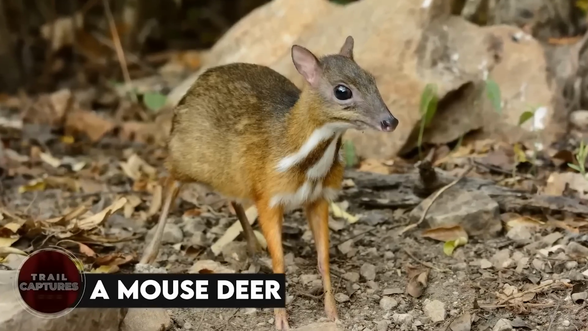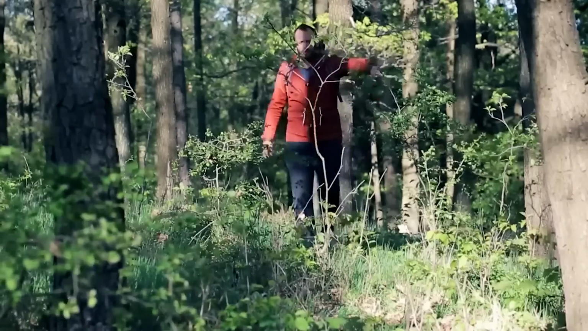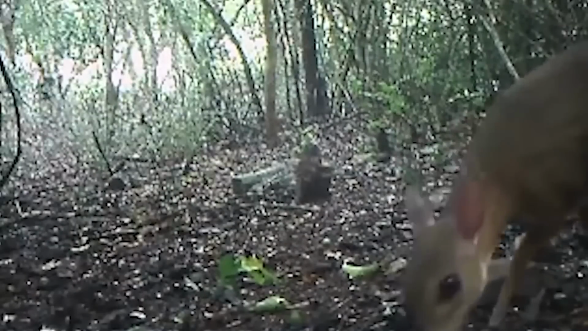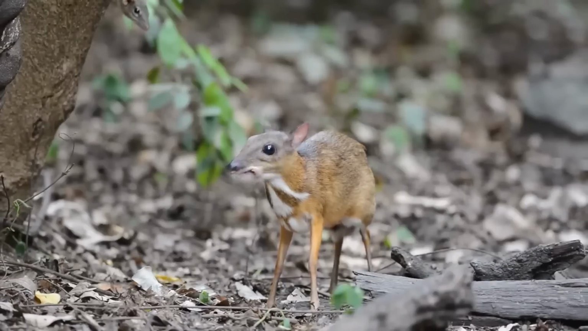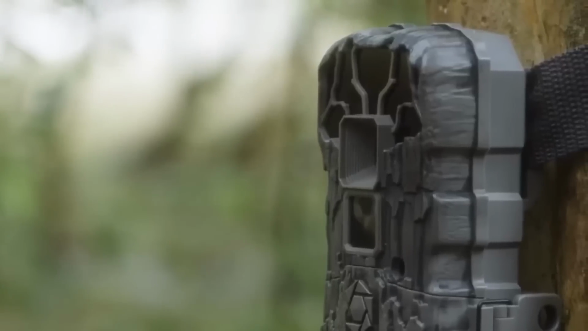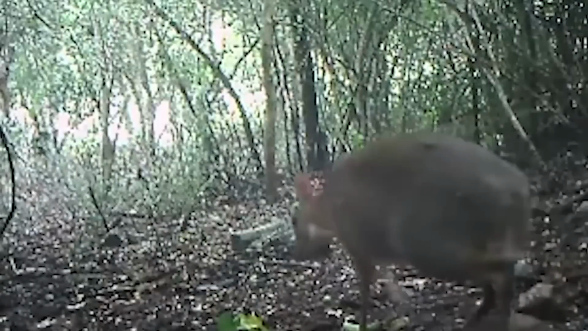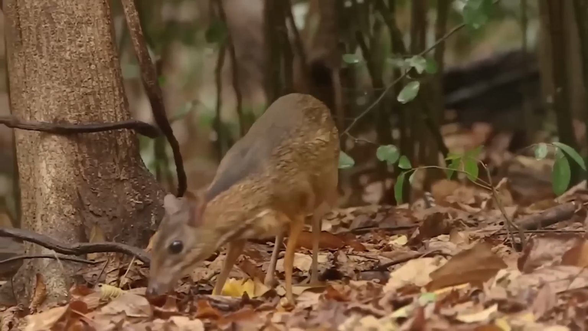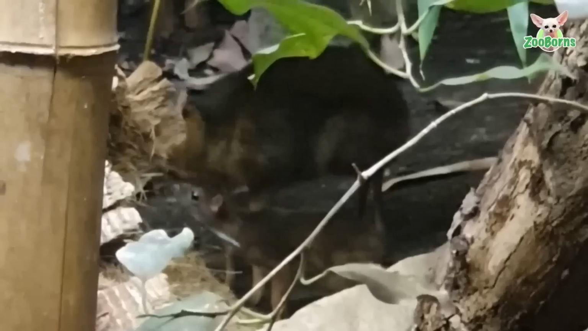A mouse deer. The deep, dark woods conceal secrets and elusive creatures that have managed to evade human detection. Despite our assumptions that certain species have gone extinct, they persist in their natural habitats, hidden from our eyes. However, a trail camera recently captured a remarkable sighting in Vietnam, a two-tone mouse deer that scientists believed had been extinct for 30 years. The footage astonished the world as it revealed a healthy and lively creature meandering through the woods.